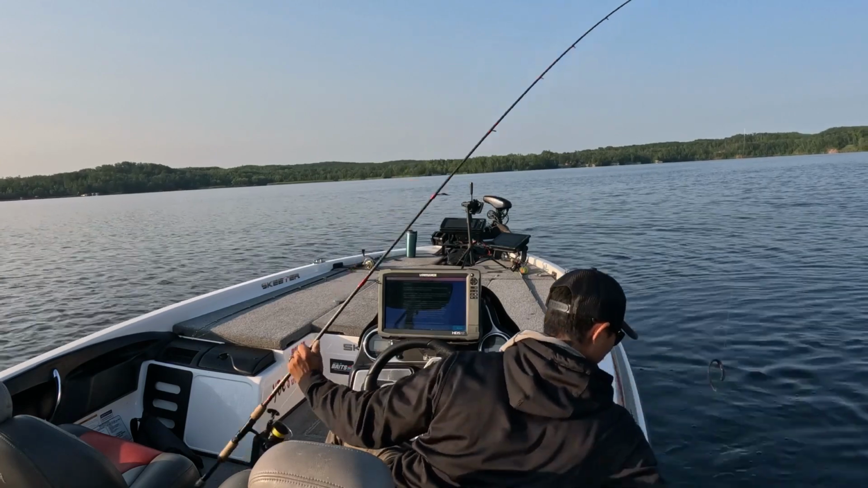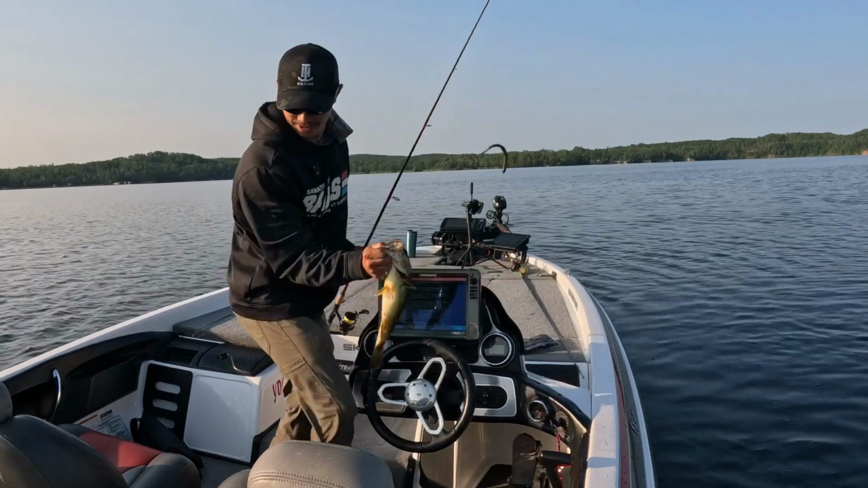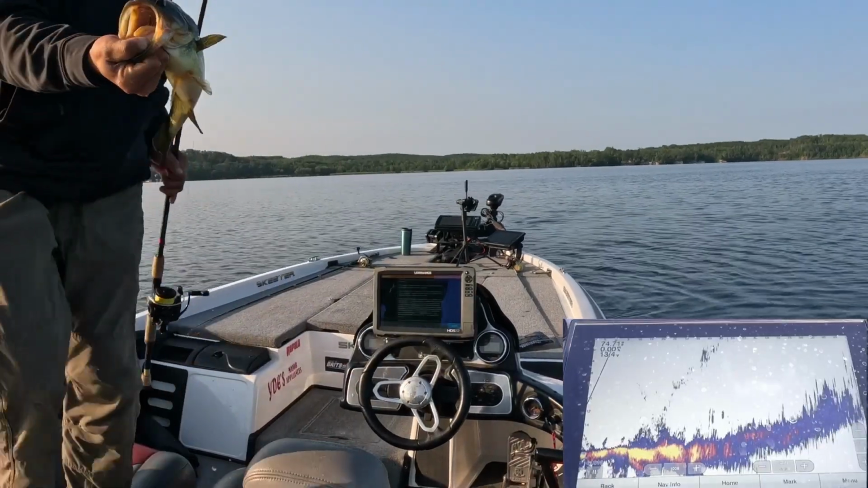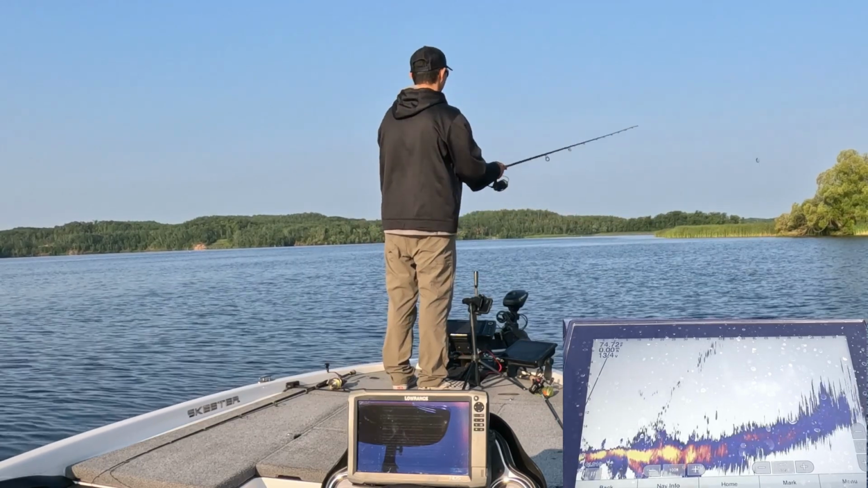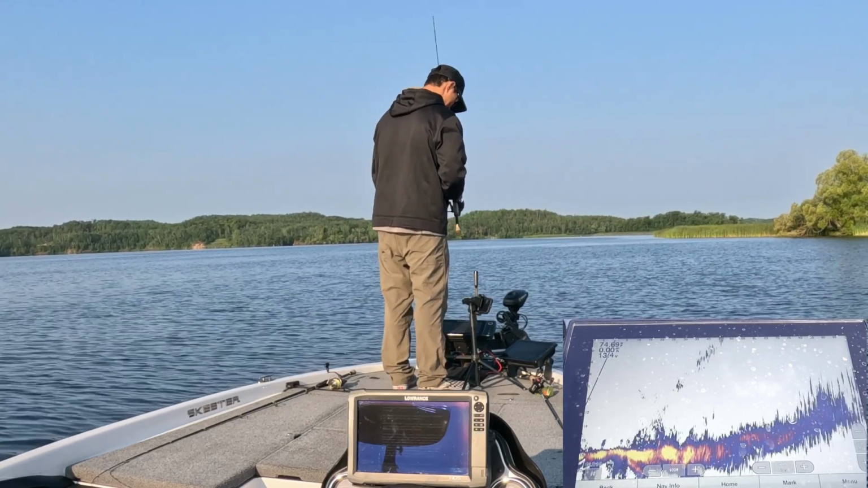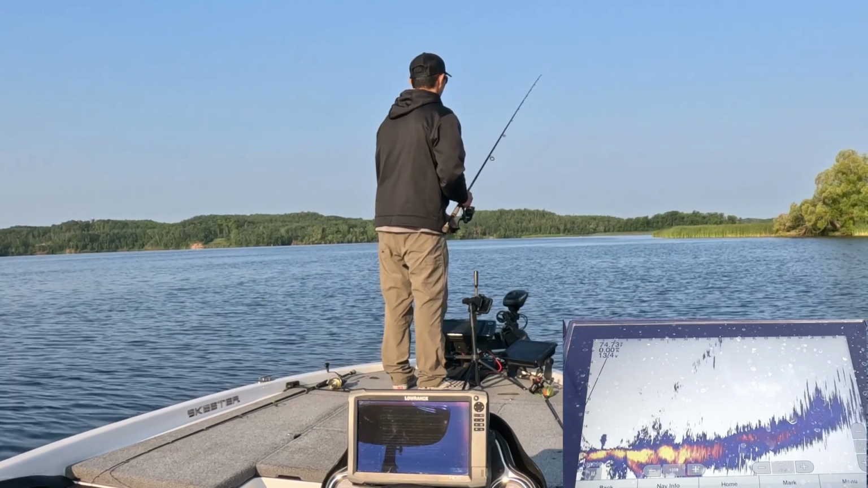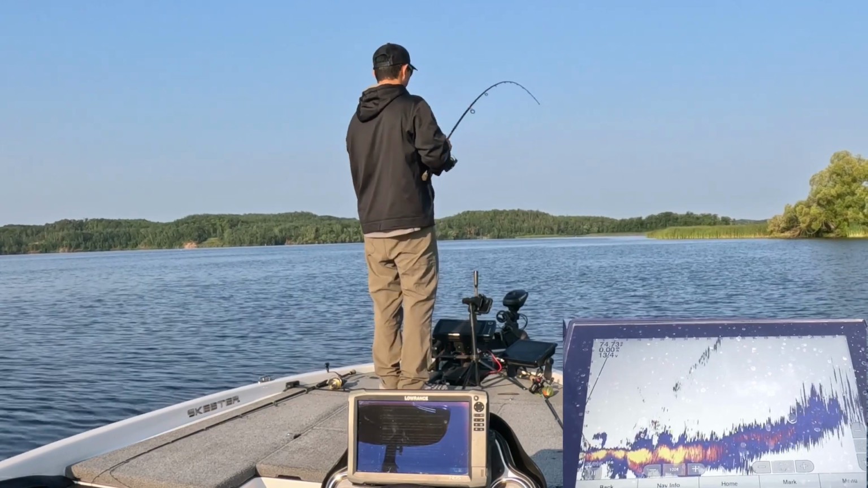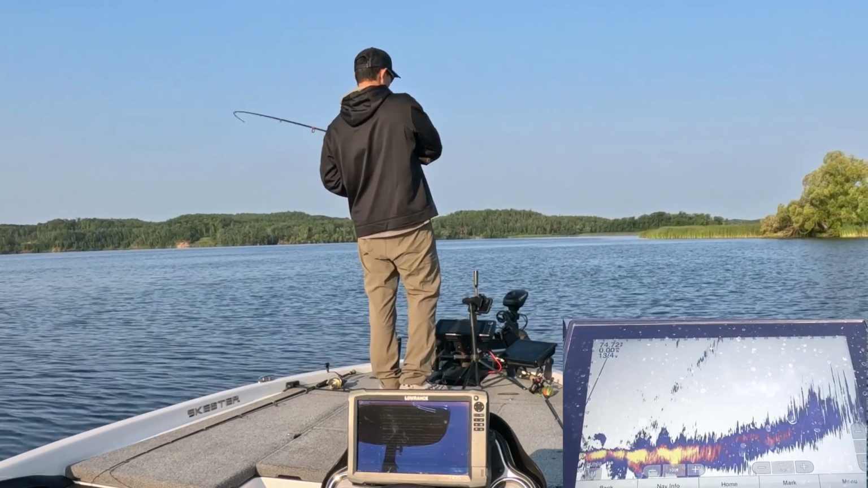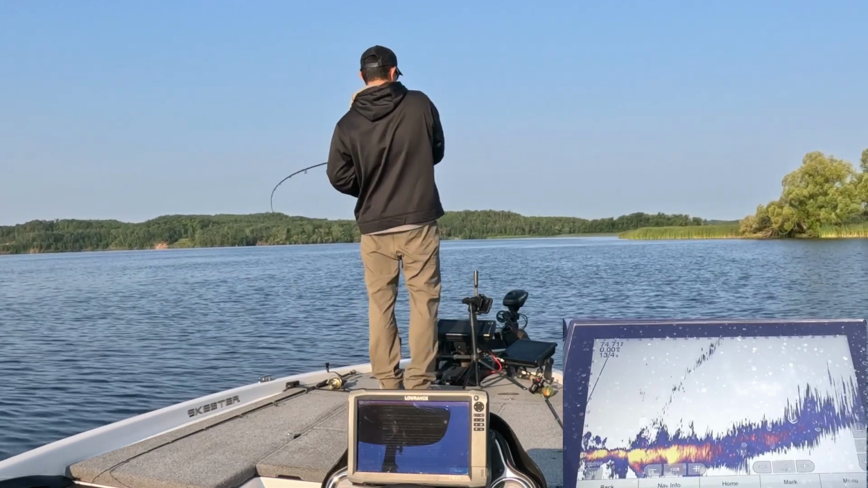Come here. If you guys notice too, right in the top of the hook, there's a few of them. Whoa, he's gonna eat it. That one ate it for sure. Isn't that crazy?